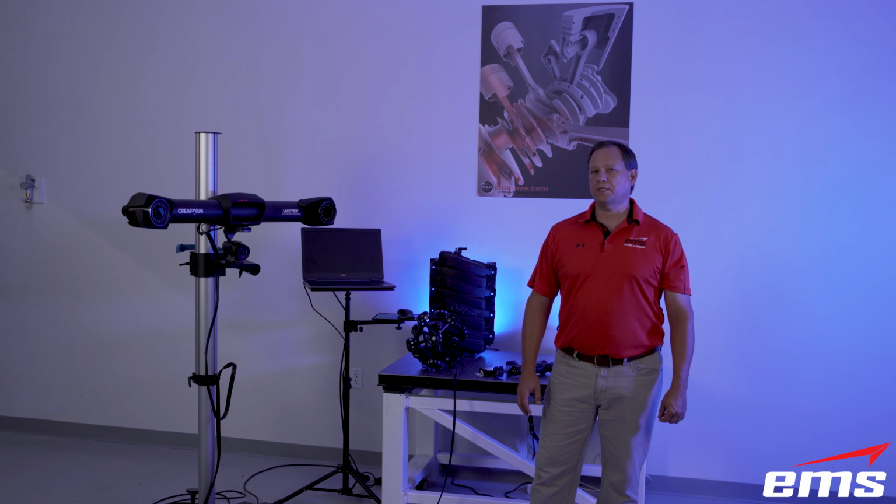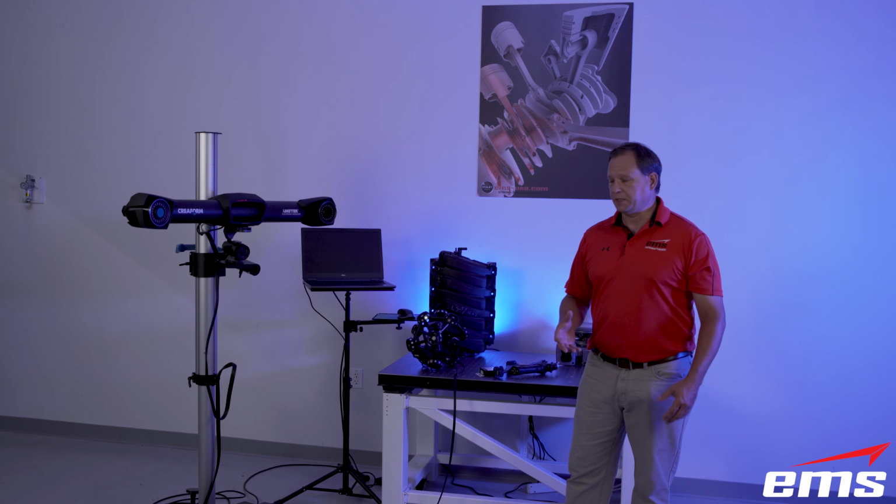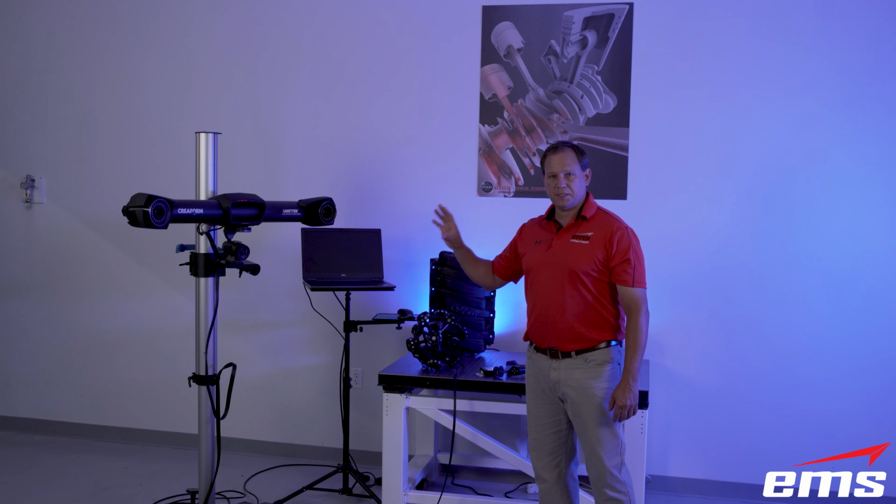So let's take a look at the MetraSCAN system and explain how it works. Now there are a few different components, starting here with the C-track.